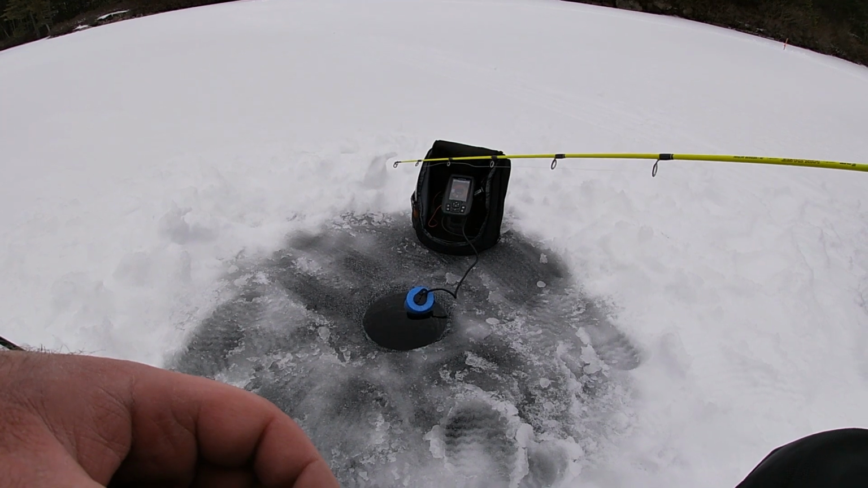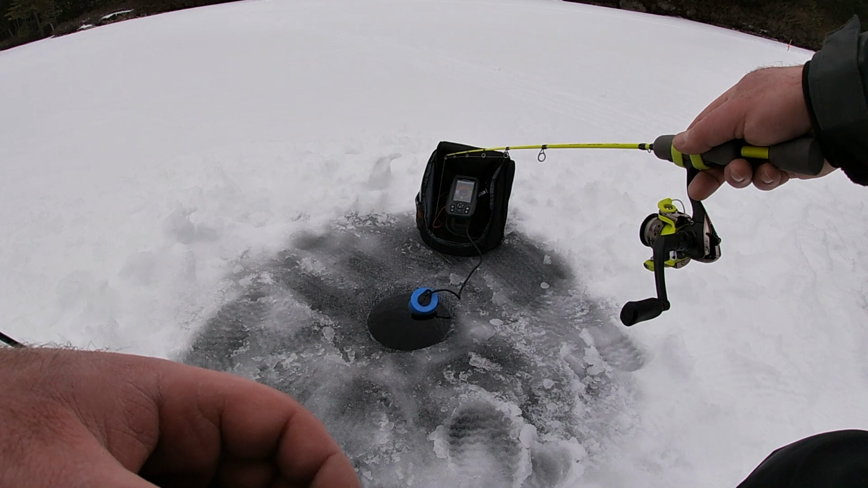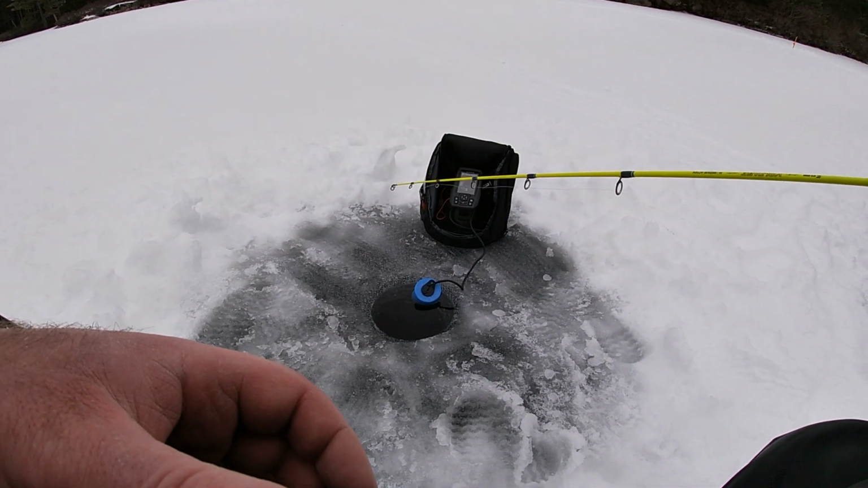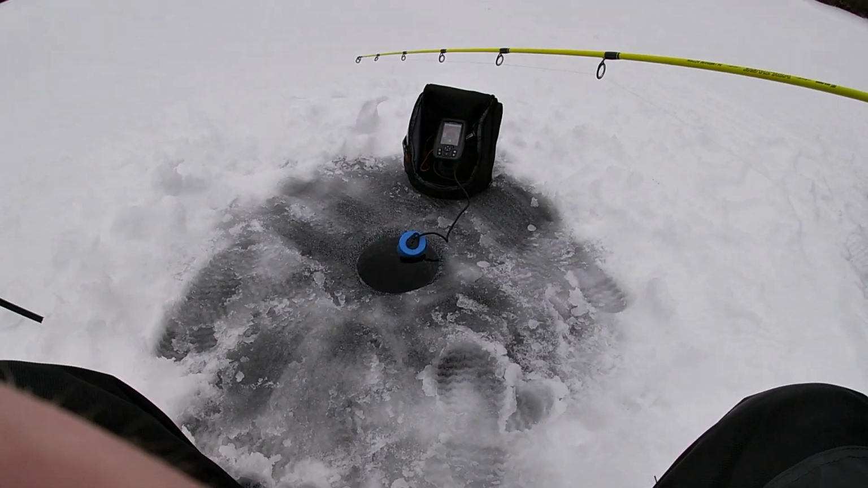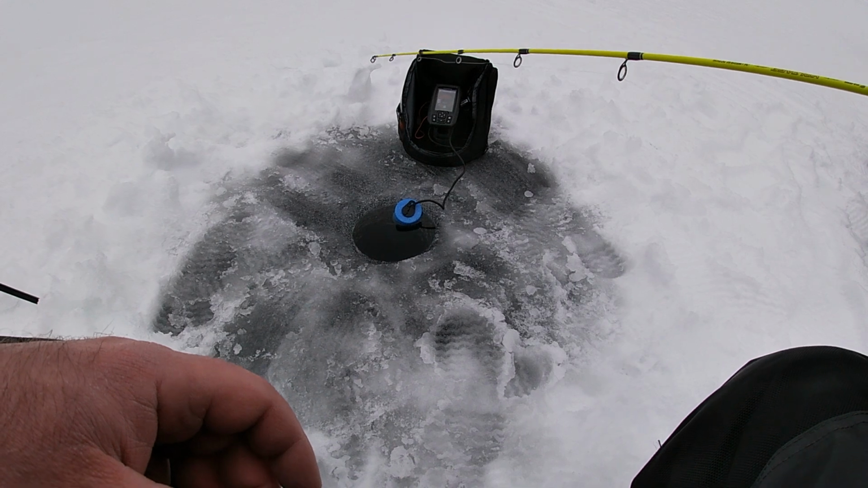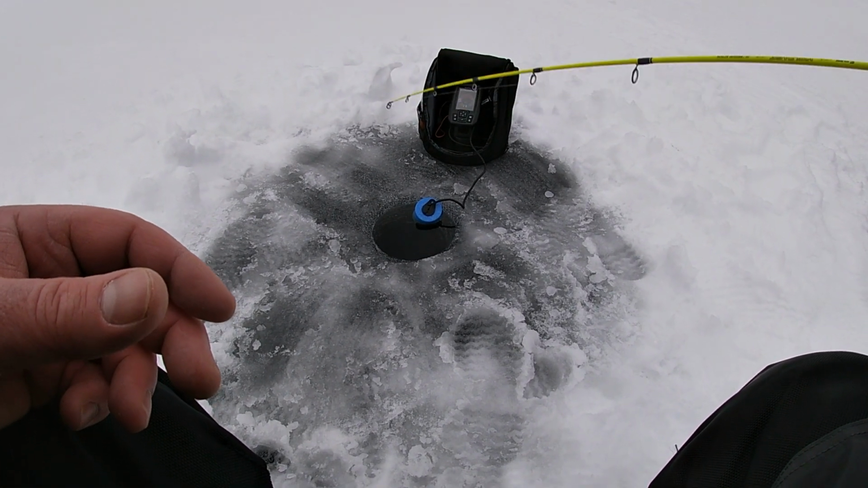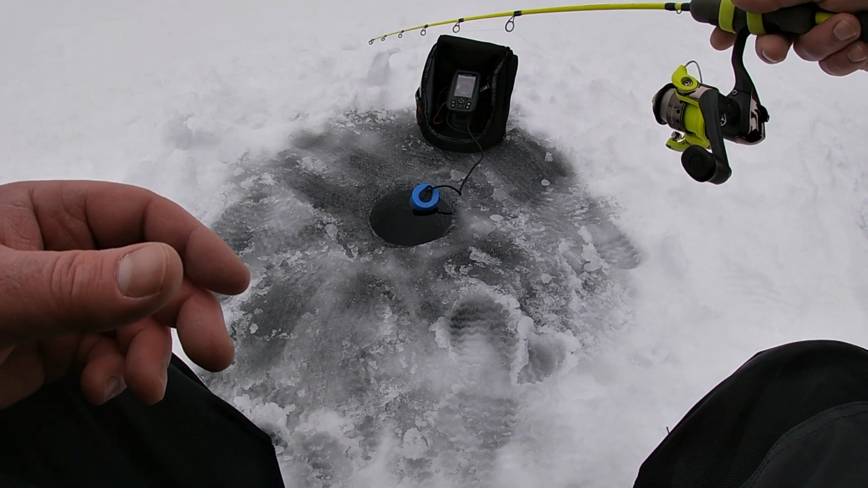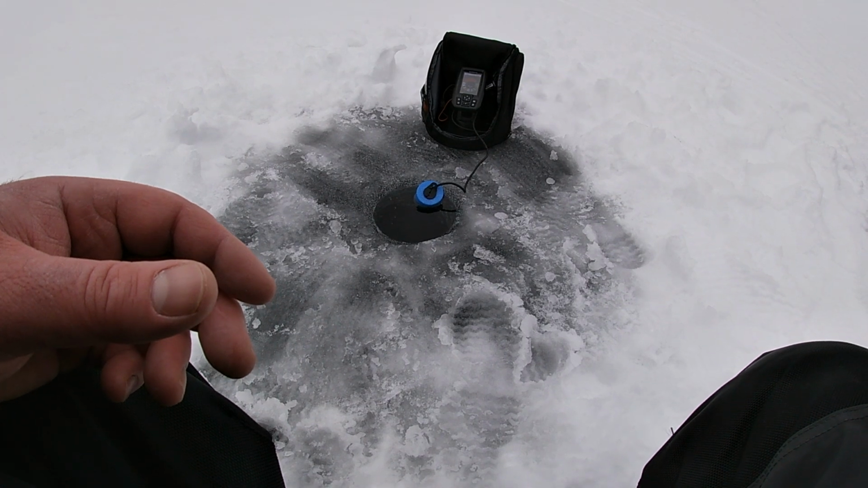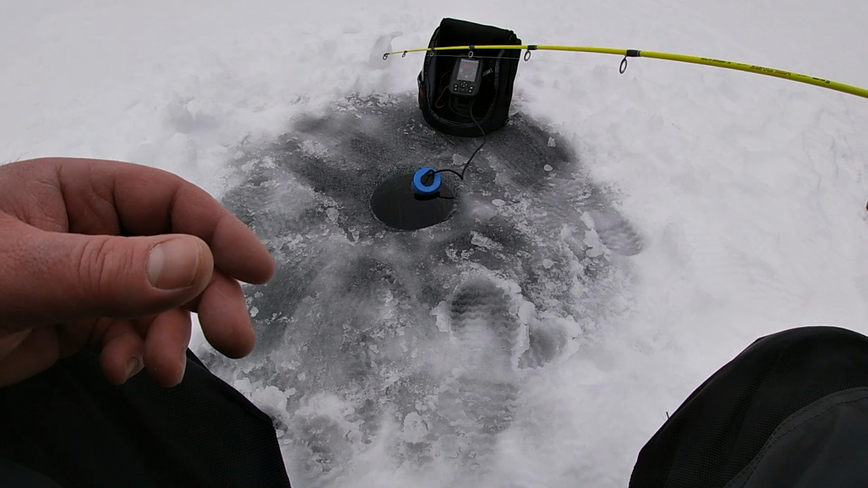Let's see if it calms down. So that's my lure at about 8 feet. There's a fish hanging out down there. Let's see if that flasher calms. There's all that noise, all them other marks I think are bait fish and stuff. But there is something down there. Something of size. It's probably a nice trout.